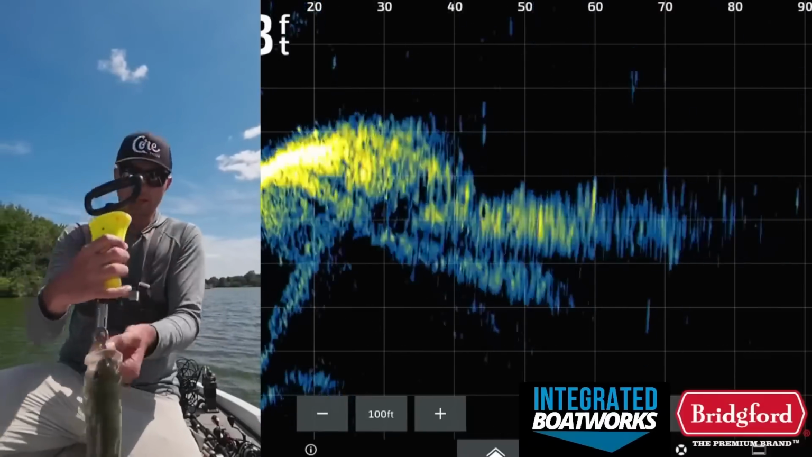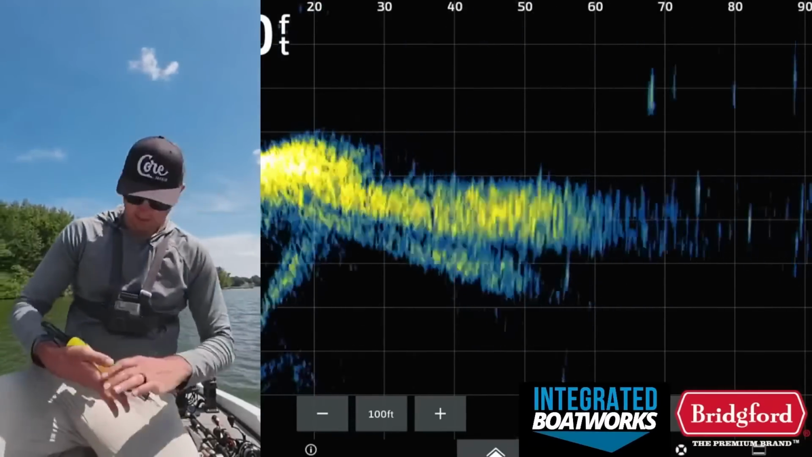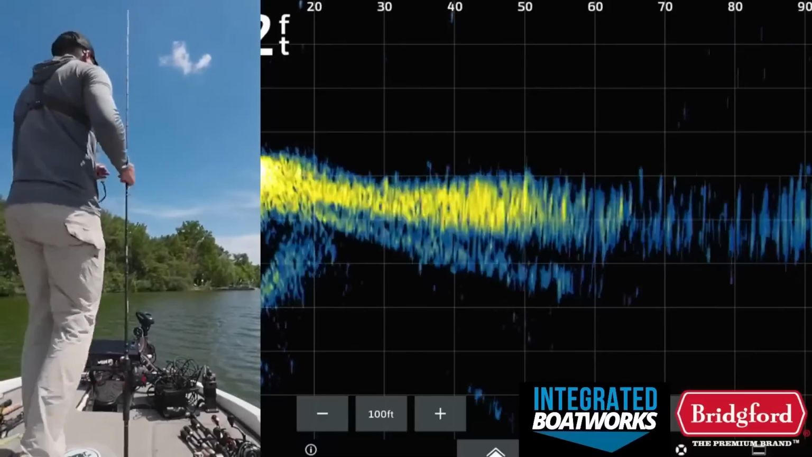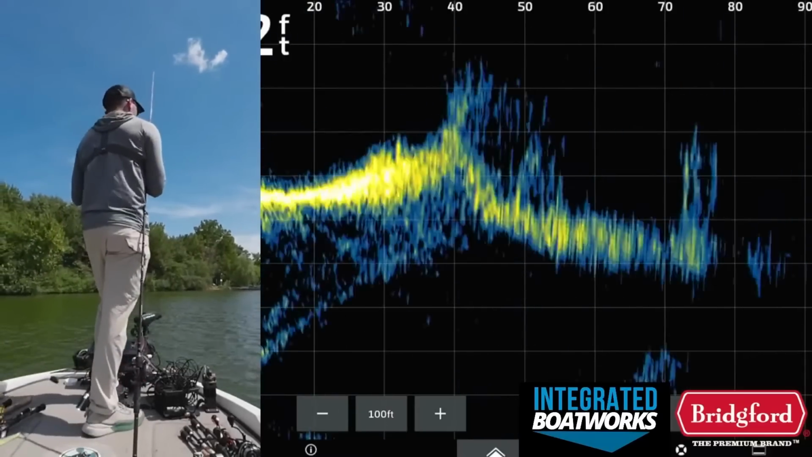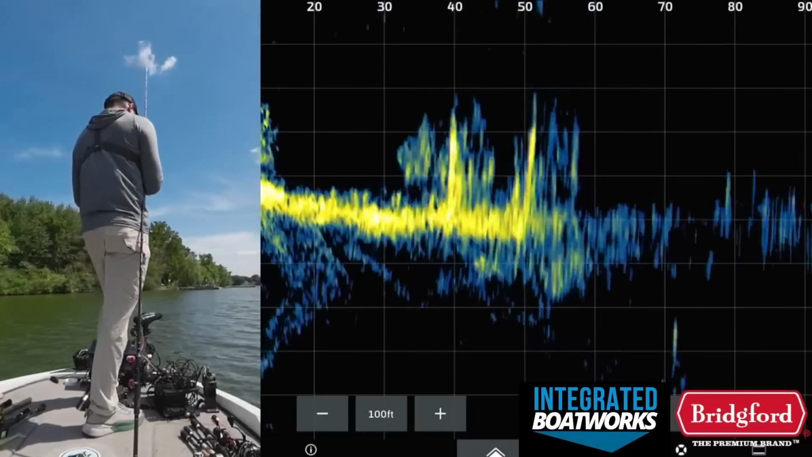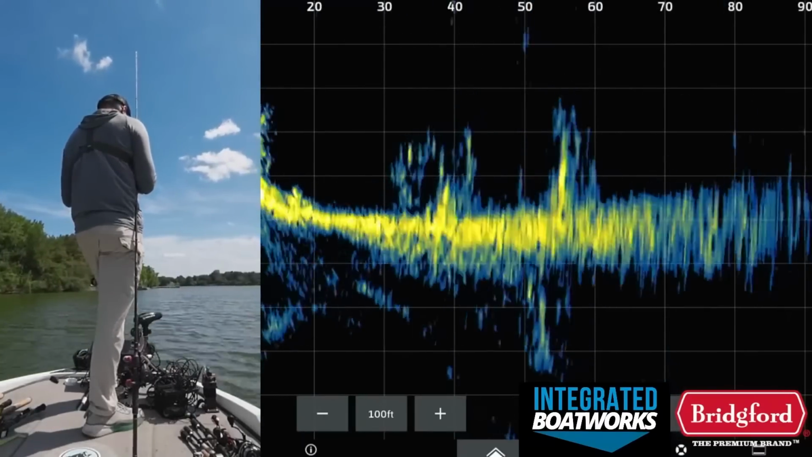Just a 1 pound, 8 ouncer. Nothing crazy, but beautiful little fish on the big worm. Let's get back in there, see if I can get another one. I knew that looked too good not to have a fish. Okay, this is another reason why we positioned our boat into the wind, because we just caught that fish. I didn't have to spot lock. I just let the boat drift off, and it blew me away from the brush pile, not into the brush pile.